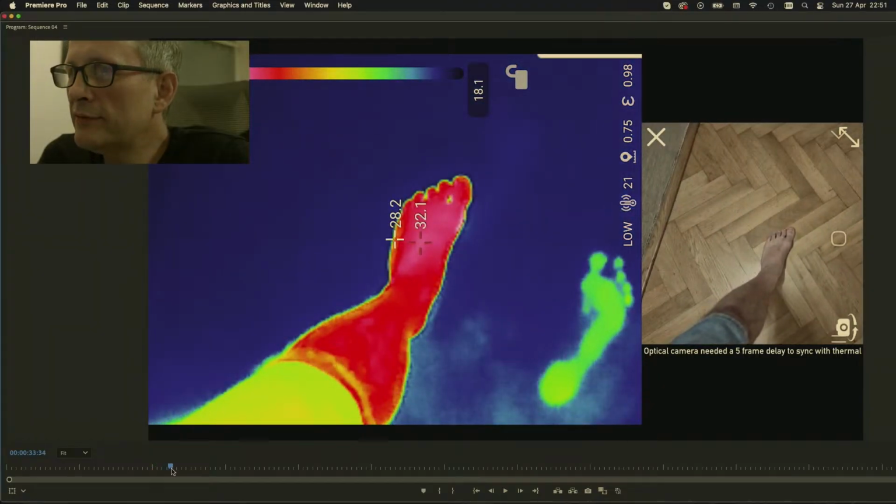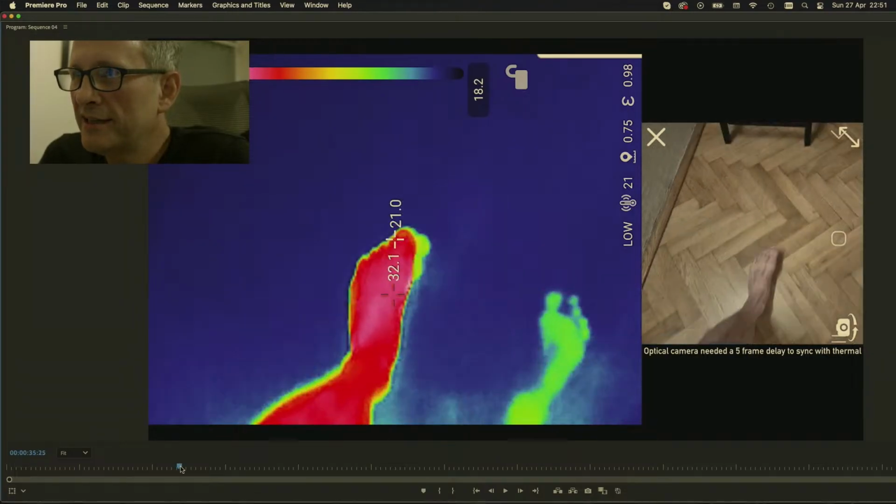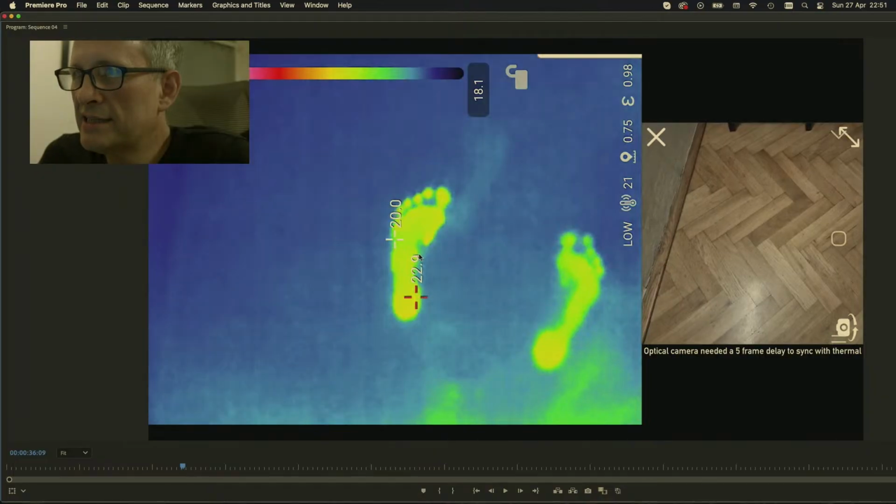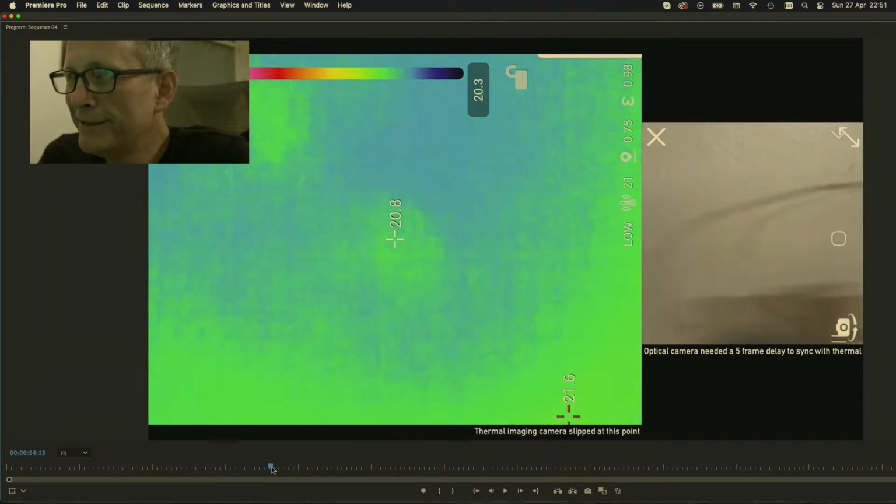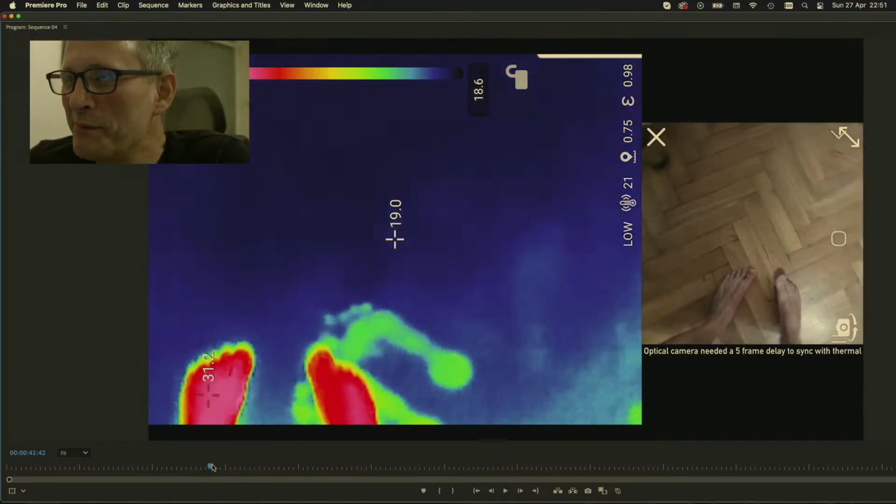And even just putting it down for a very short period of time, you see the hottest point on my foot is 32.1 degrees. If I move my foot away, again, it's raised the floor temperature by nearly 3 degrees. So if you want to track someone who's barefooted, this is the tool you would use to do it. Not that I'm promoting that.